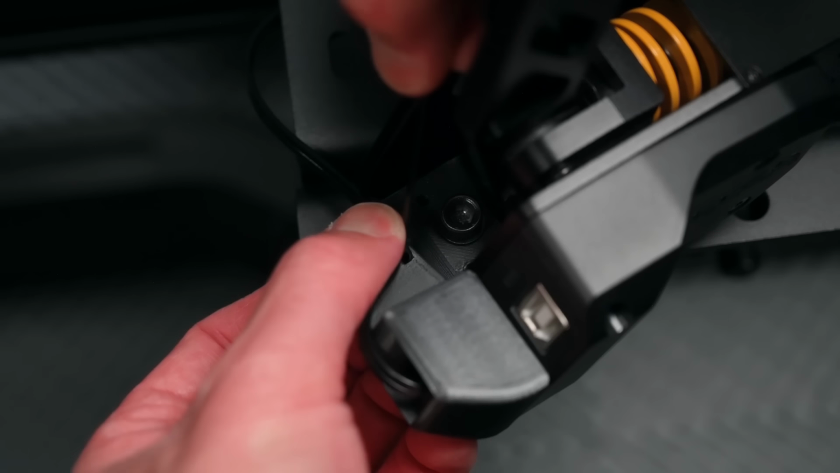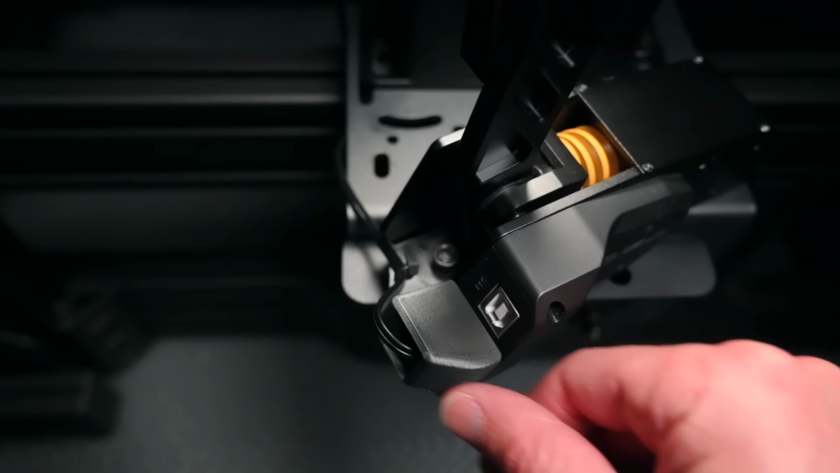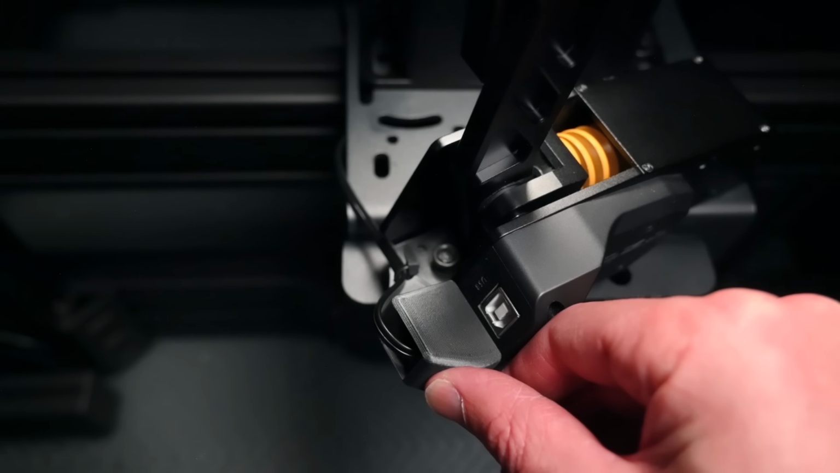The laser scanning works really well on most objects I tried, and I was getting excellent results, but it does require marker dots.